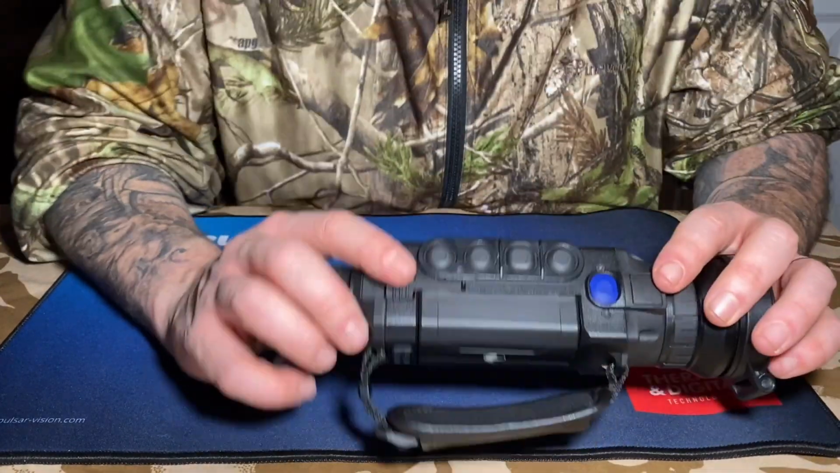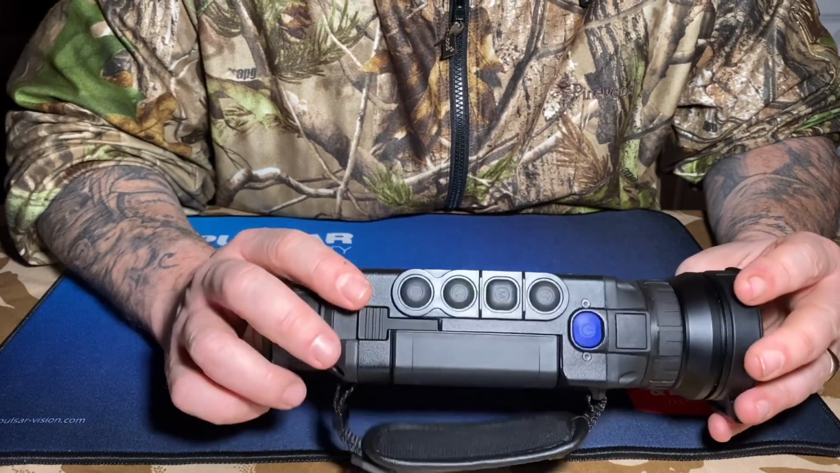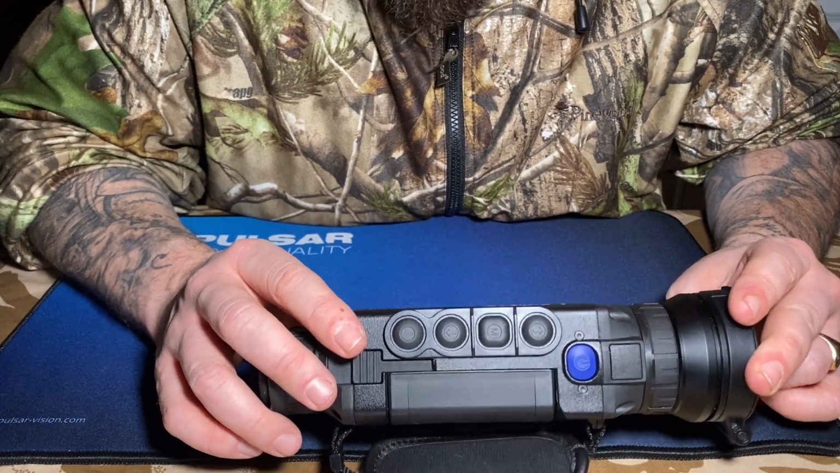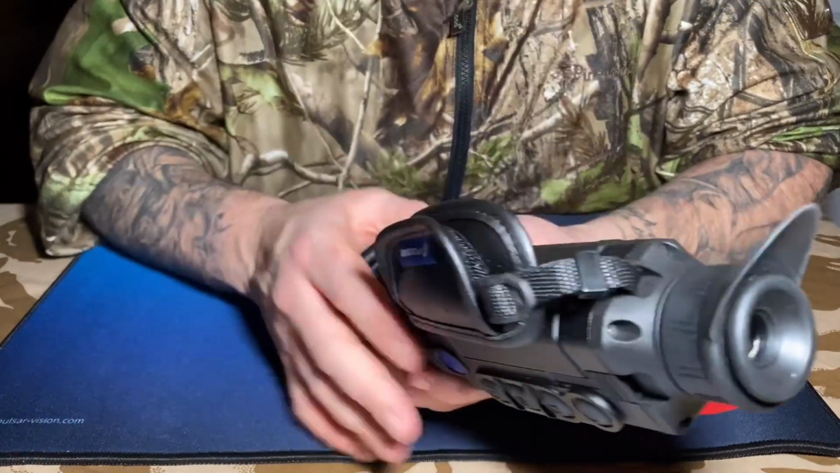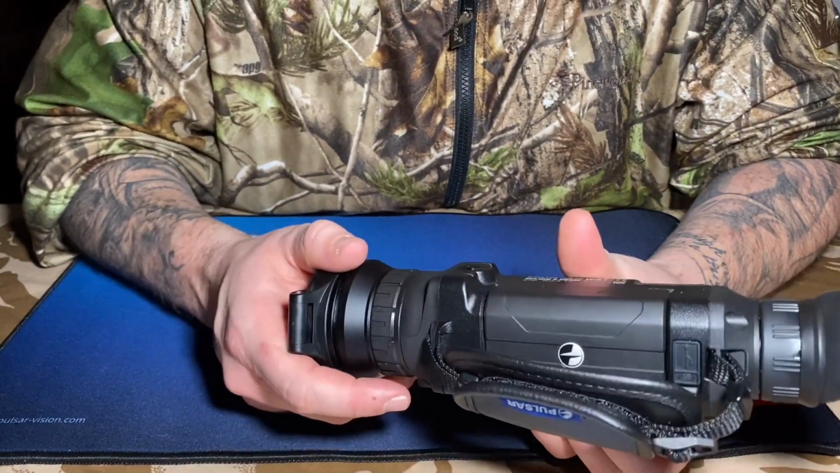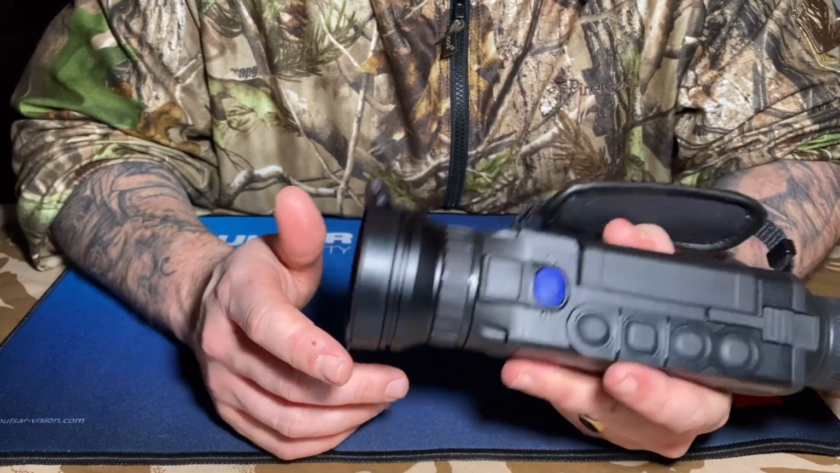Battery life is around the same as the Hik, 9 to 10 hours. I've not tested this to its full. 9 hours sounds about right. I have run it flat. I fully charged it and then ran it flat, but just because I was being a child and I was having so much fun with it, out with it constantly in the front garden and everywhere. So I believe the battery is equally as good.